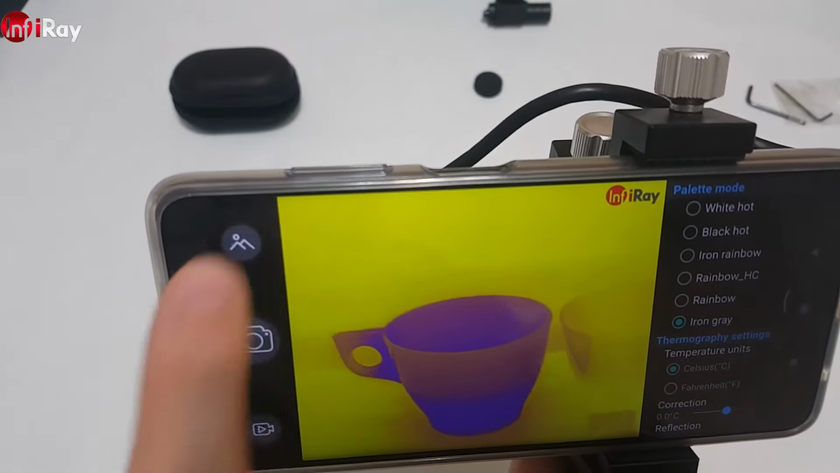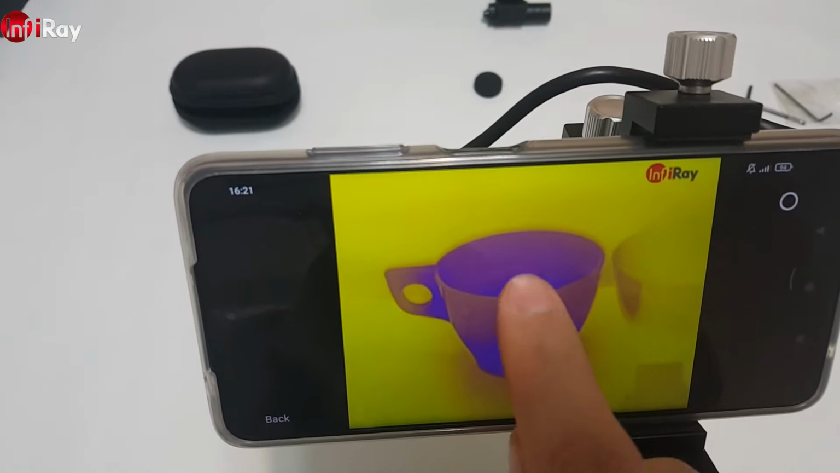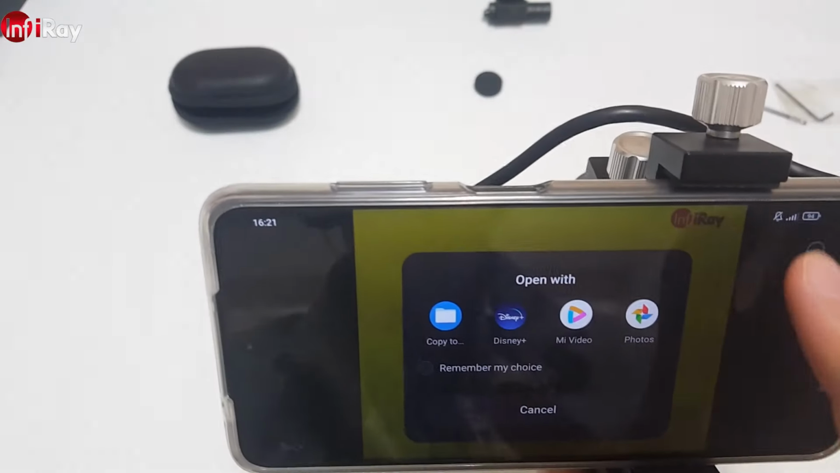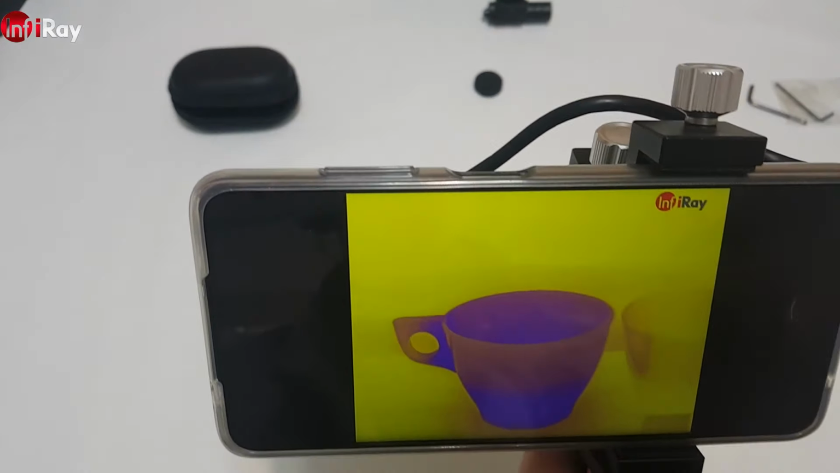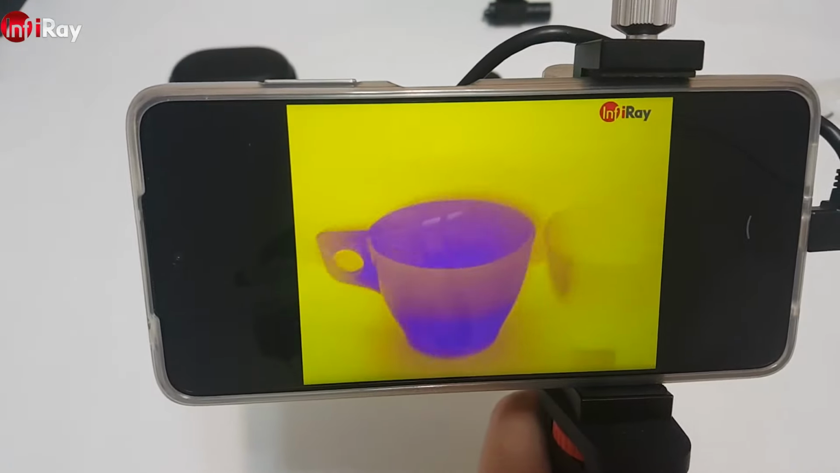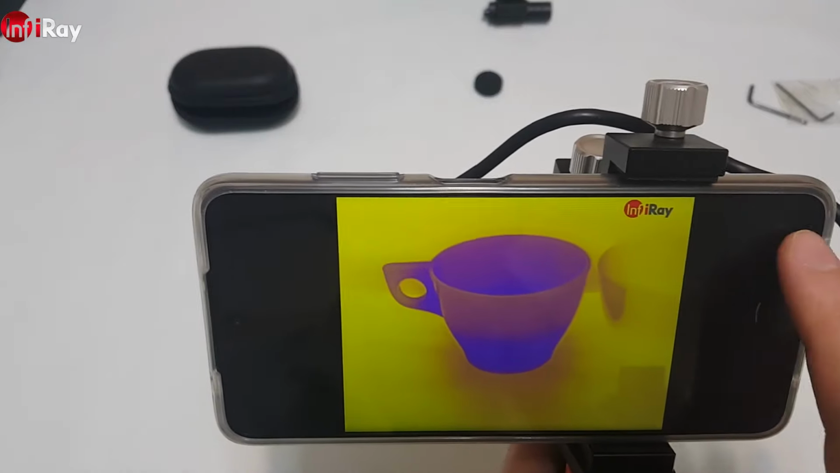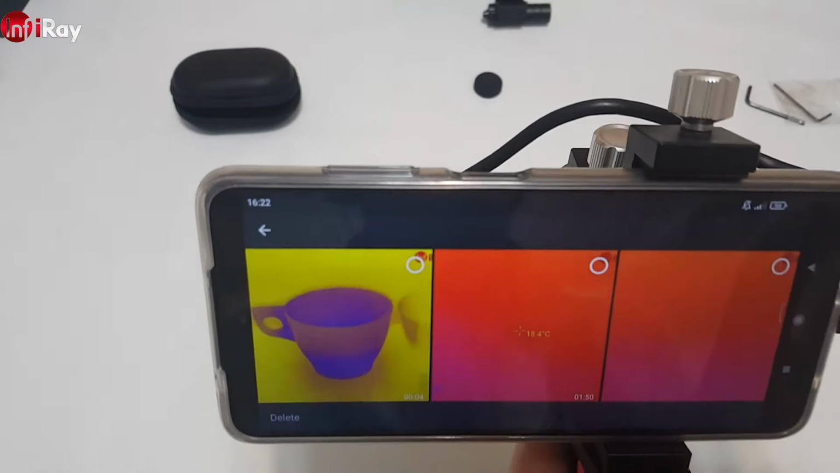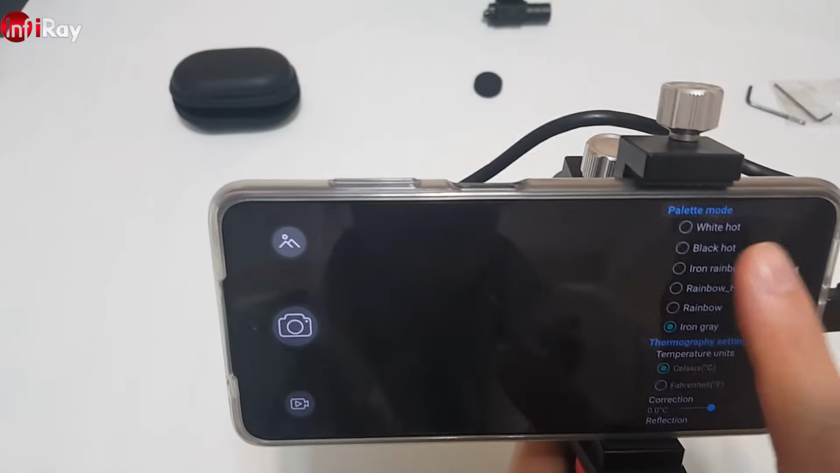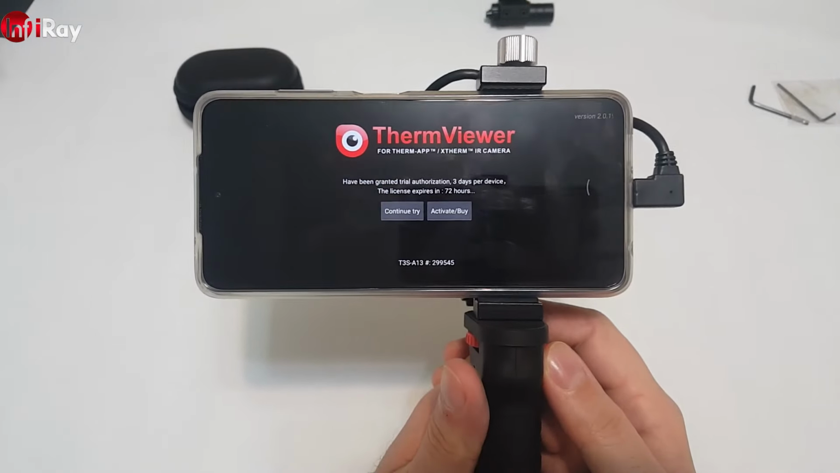It records with voice, and then you can see the records. And basically that's it. The second I'm going to show is the Therm Viewer.